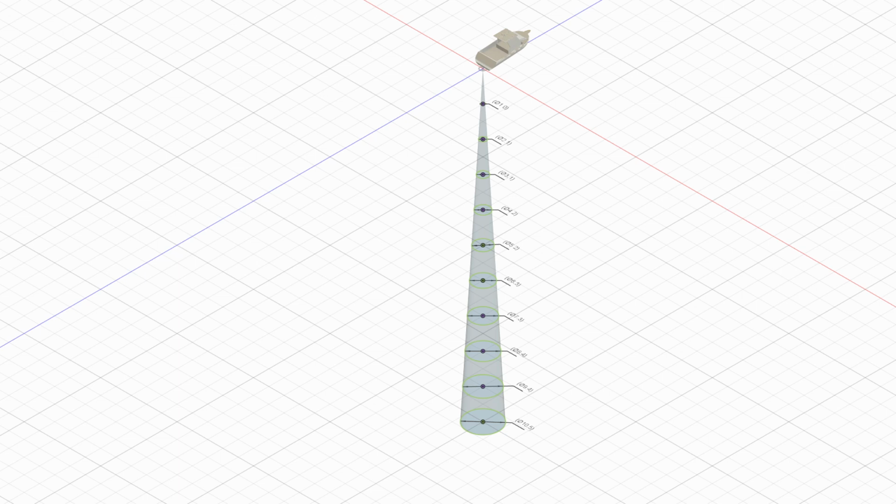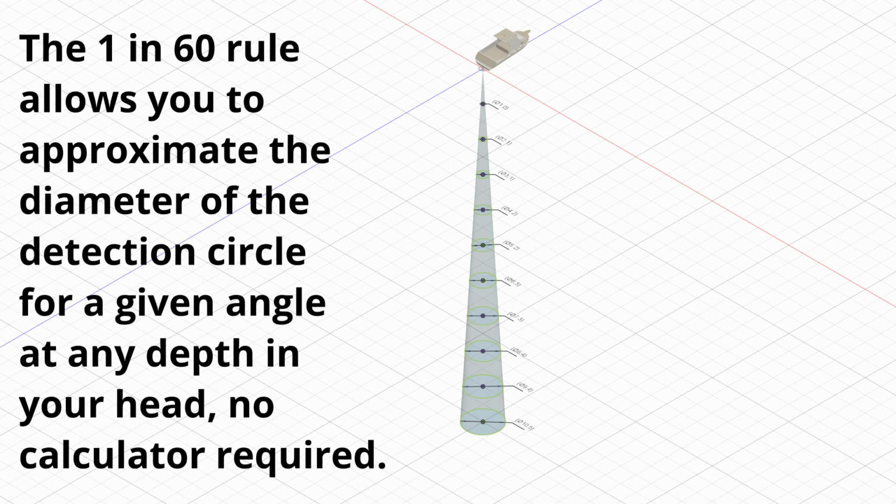If you'd followed all that, you'll notice that for a 6-degree beam angle, the beam diameter increases roughly 1 metre for every 10 metres of depth. This conforms to the 1 in 60 rule that's used for aircraft navigation approximations. I won't go into the 1 in 60 rule here, but if you're interested, Google it and it can provide a really good explanation.